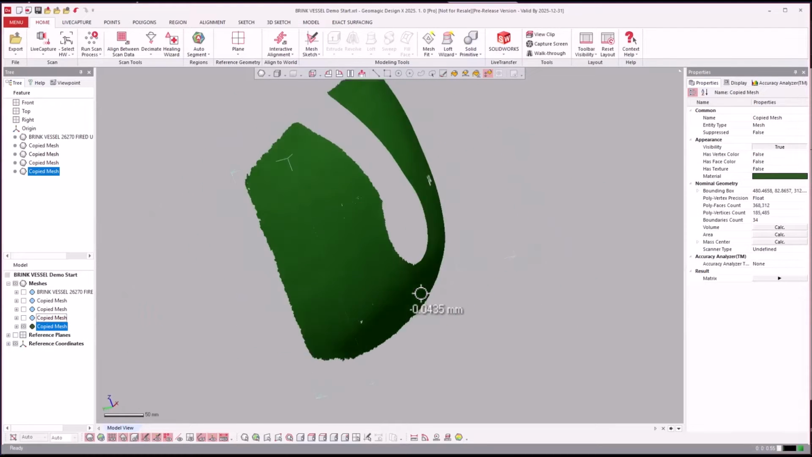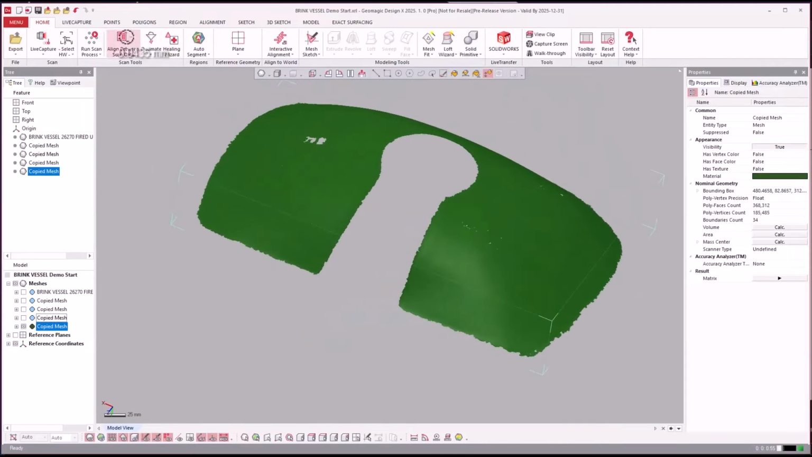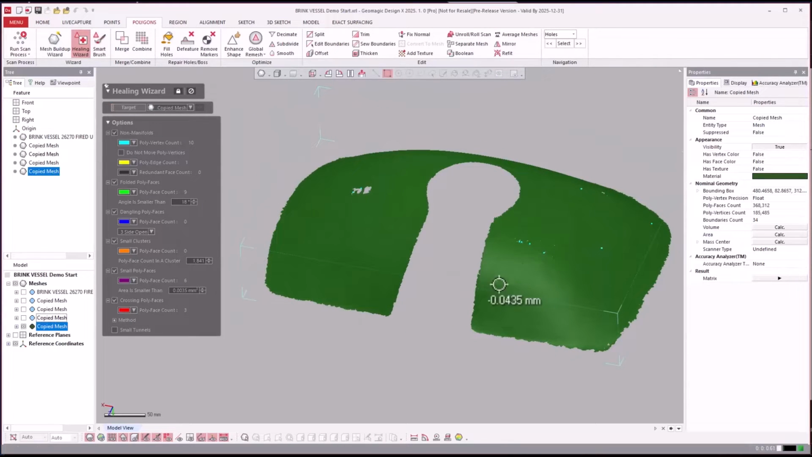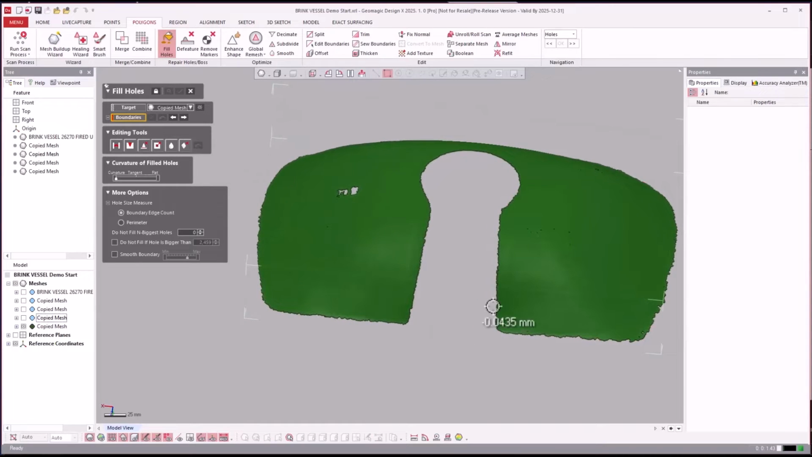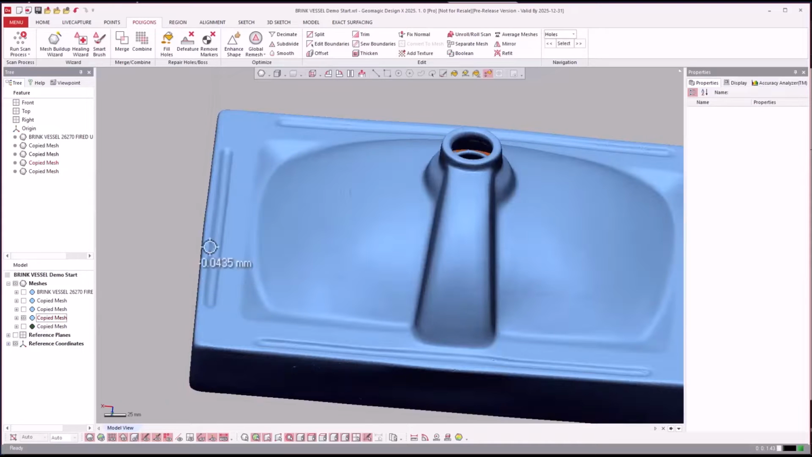So I just separated that mesh out. And then a lot of times I'll run the Polygons Healing Wizard on it and let it run and repair stuff on the mesh. And then depending on what you can do, hole filling and stuff, which we'll do here in a second on the other mesh. So let's go ahead and leave that.